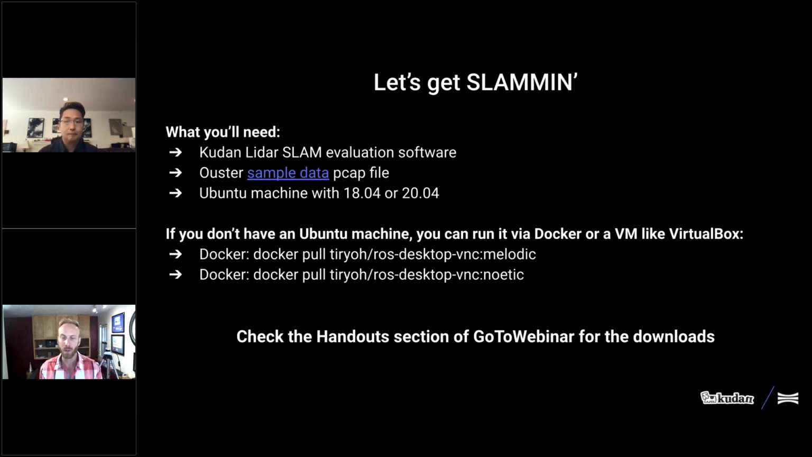Cool. So you'll need a few things when we do this walkthrough today. You'll need the evaluation software, and all of this is going to be available in the handout that Sam mentioned earlier. It's in the GoToWebinar control panel down towards the bottom. There's a handout section. If you click there, there's all the links that you'll need. We also have in the handout the sample data in terms of a PCAP file, and we also have the bag file itself. If you need to download those, they are all available for you.